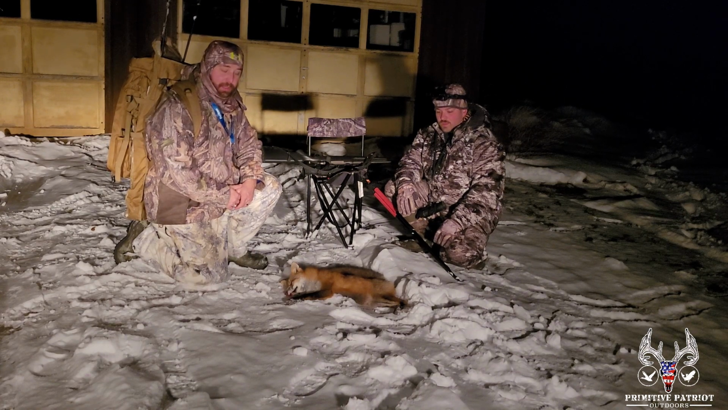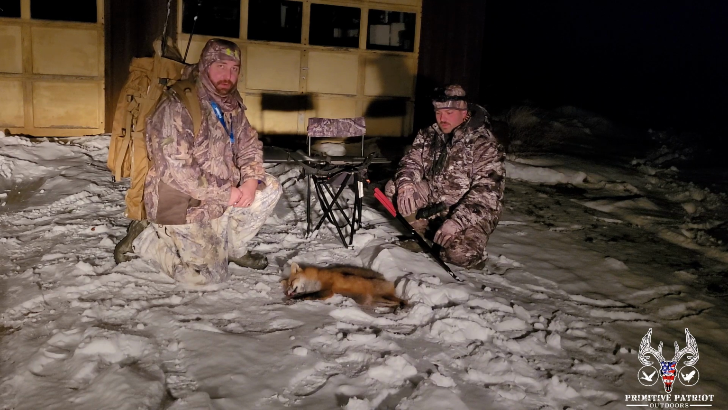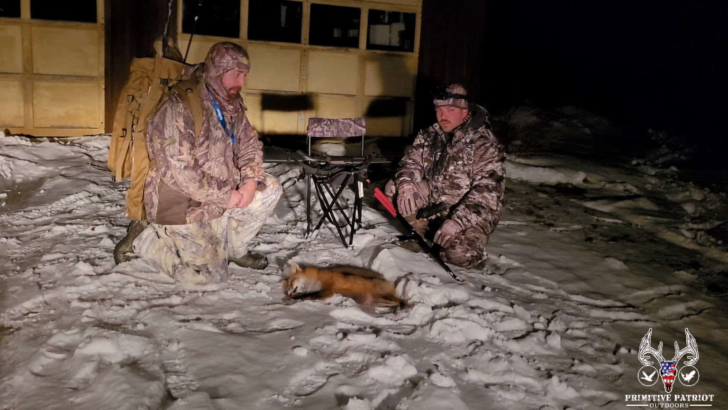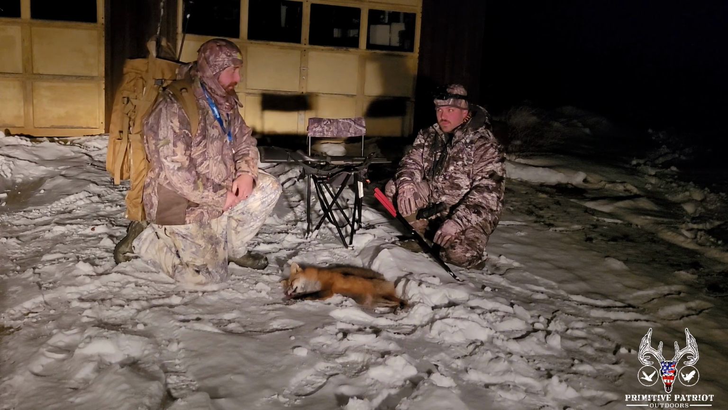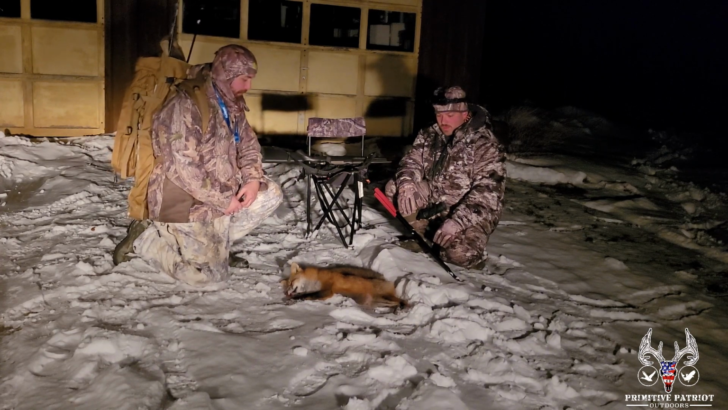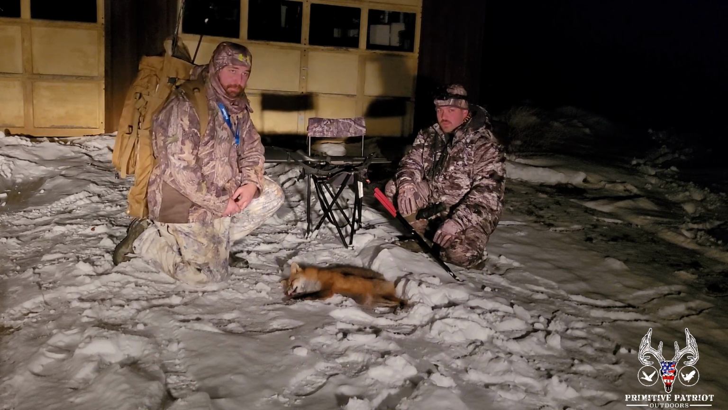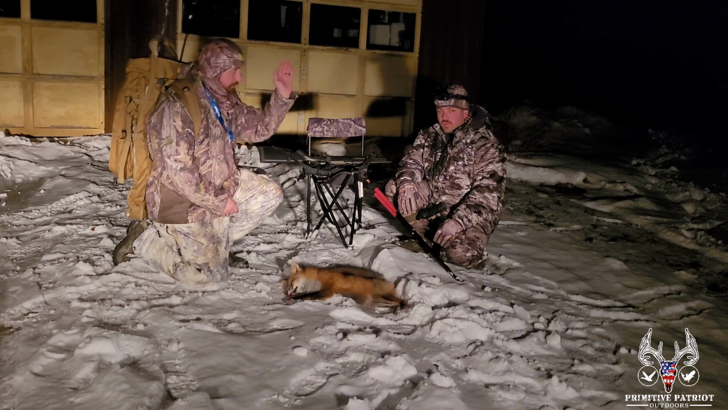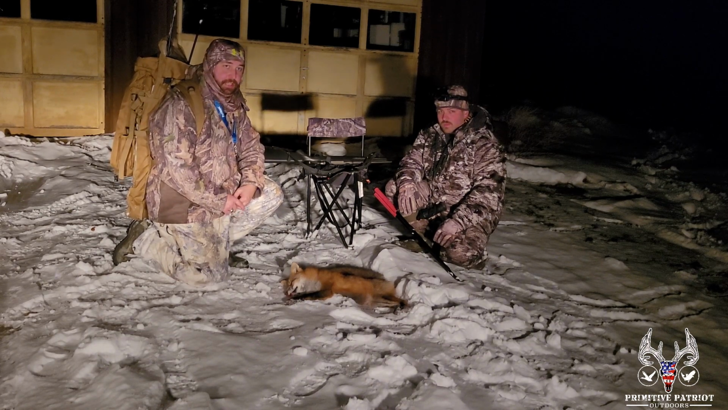But at about the 23-minute mark, I decided, all right, well, let's just sit quiet for a little bit and we'll start howling, see if we can get some coyotes. Well, about the time I pulled up the male long howls, didn't even hit the button, I look up and I see this fox out in the path. So, wasn't able to get it the first time. Ended up finding it later on down the field a long ways, about 150-yard shot.